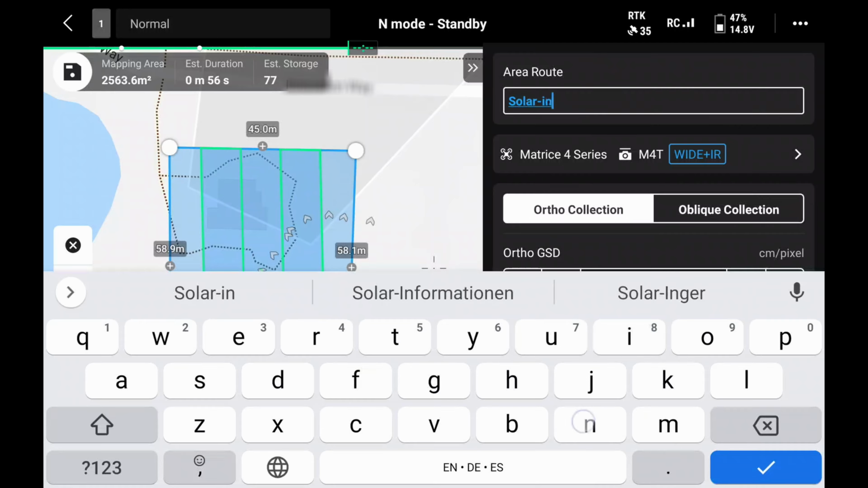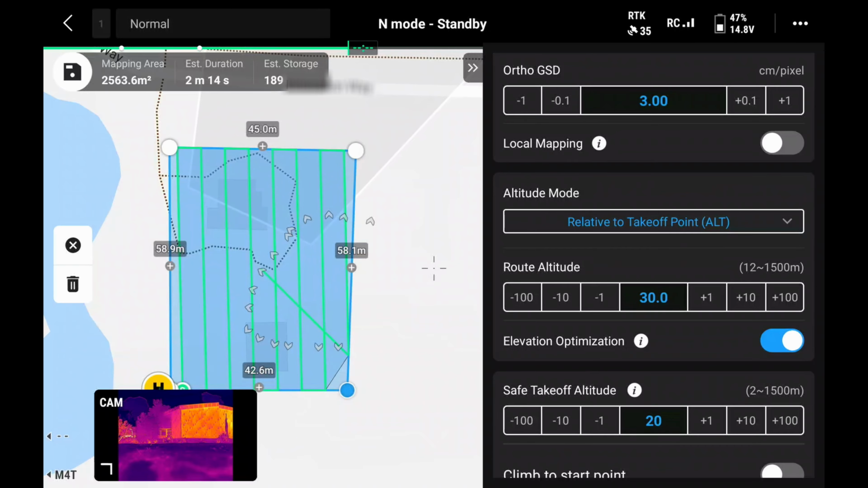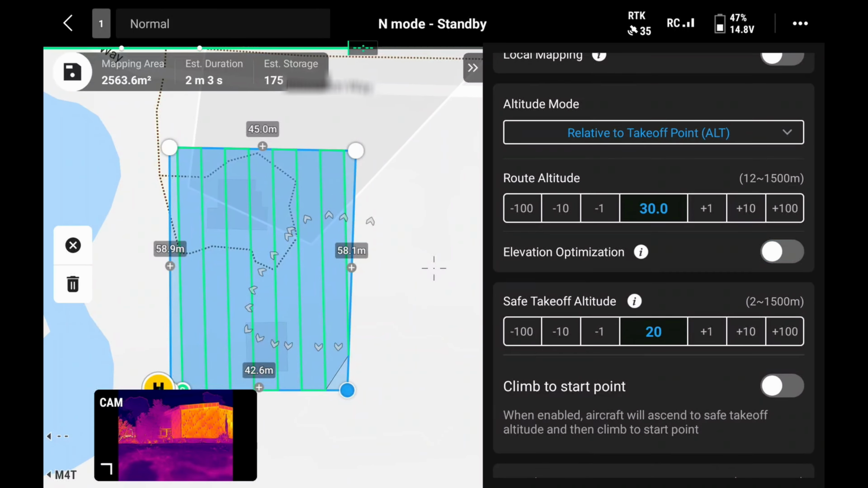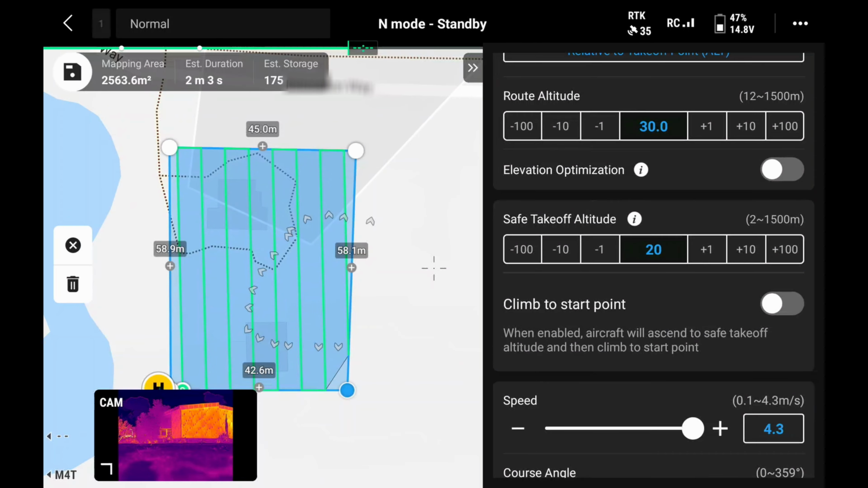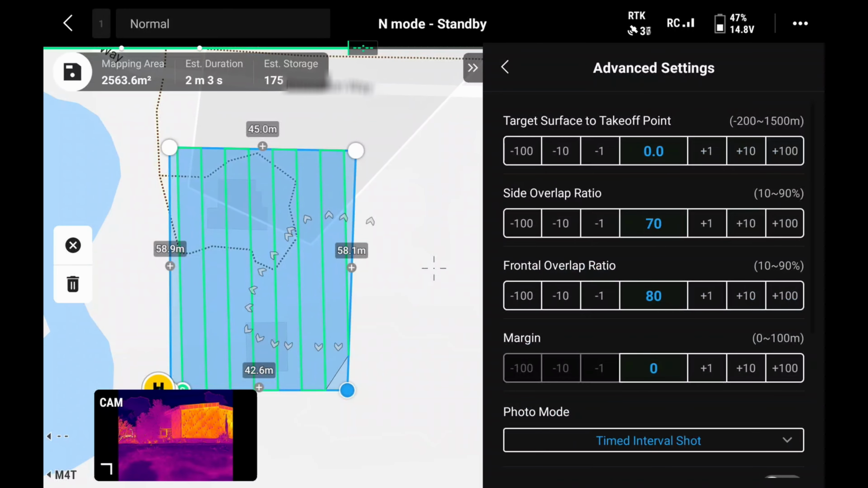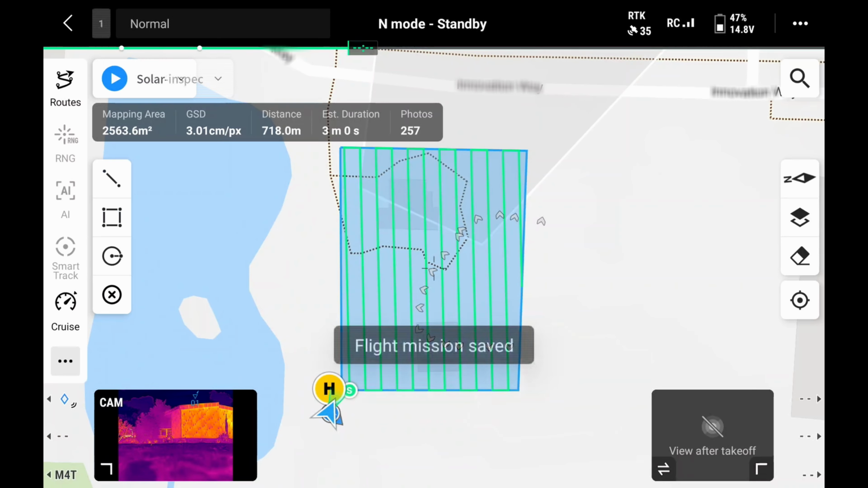We'll give our route a name. We'll set our GSD for our thermal infrared camera to 3 centimeters per pixel, leaving us with a route altitude of 30 meters. Turning off our elevation optimization as we don't need it for a 2D map. We'll match our safe takeoff altitude to our route altitude. In our advanced settings, it's worth pointing out that our side overlap ratio and our frontal overlap ratio are relative to our infrared thermal camera, not our visual light camera. We'll set both of these to 80. Once we're happy with that, we can save our mission and send our drone up to capture some data.